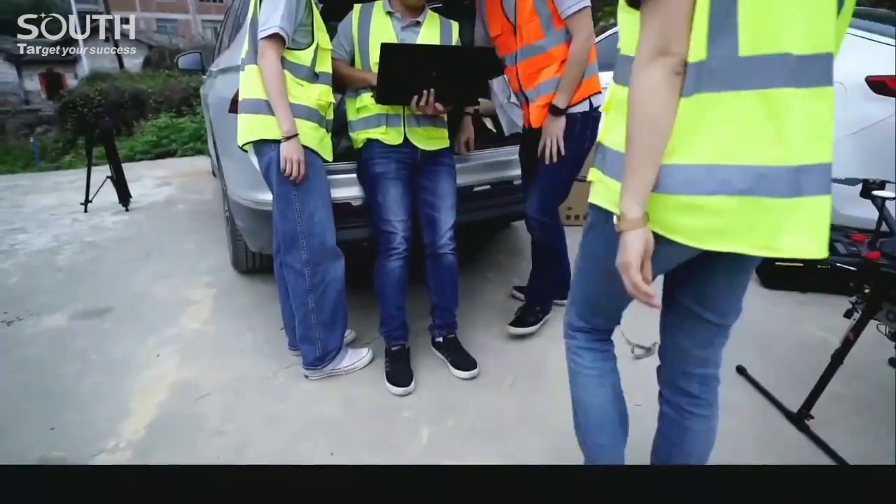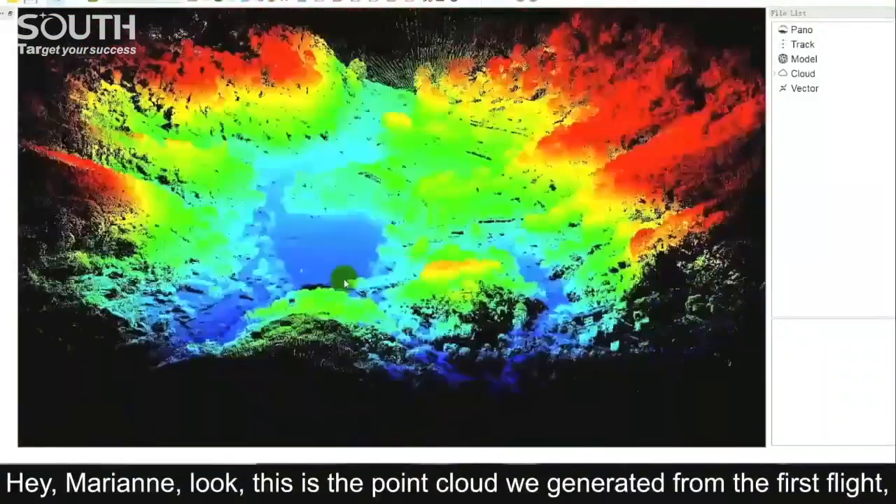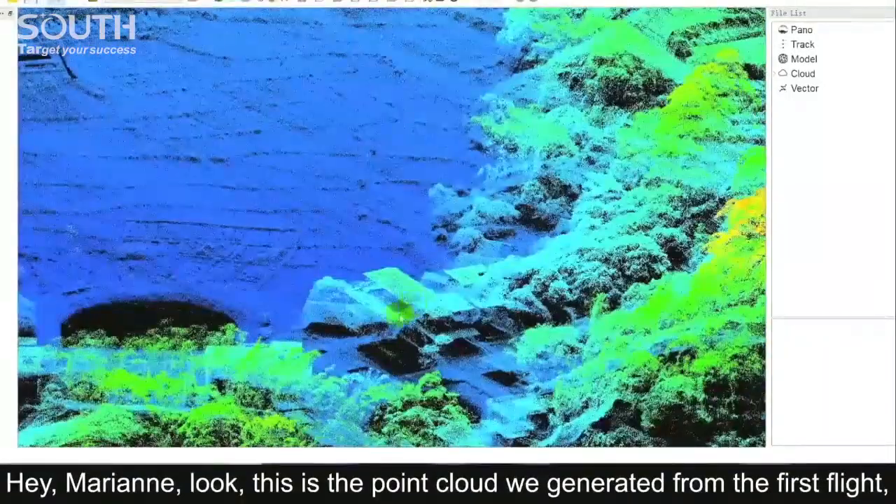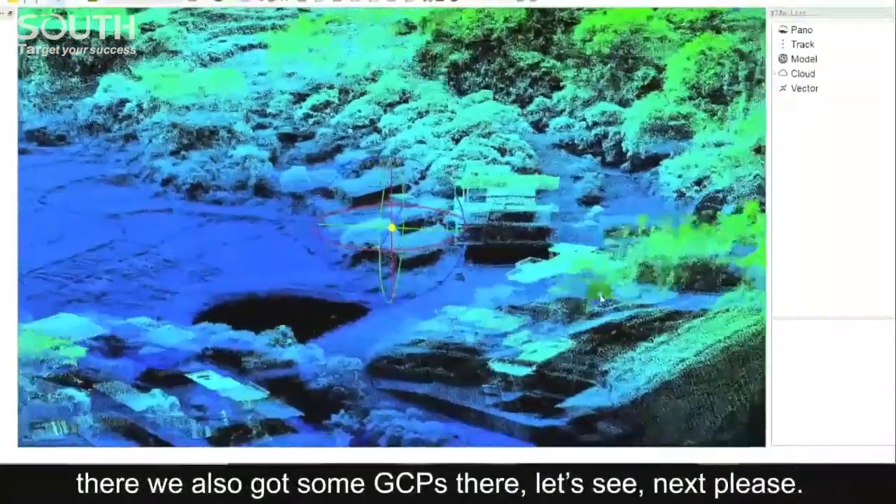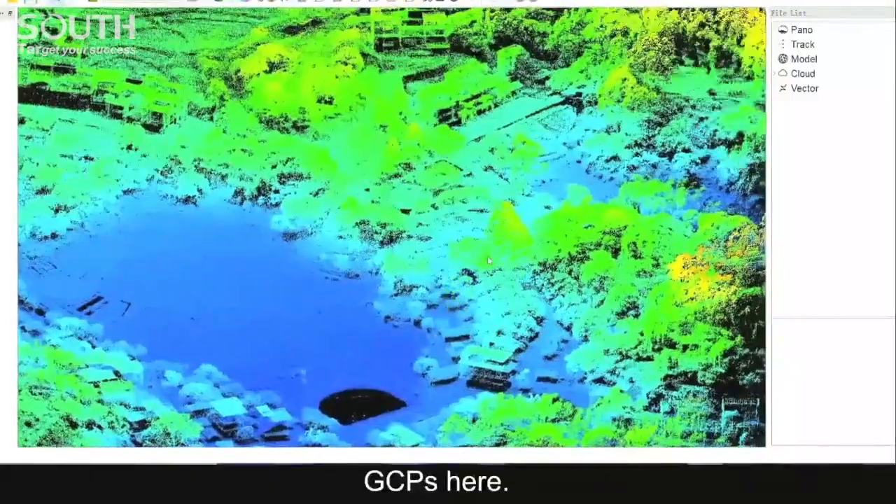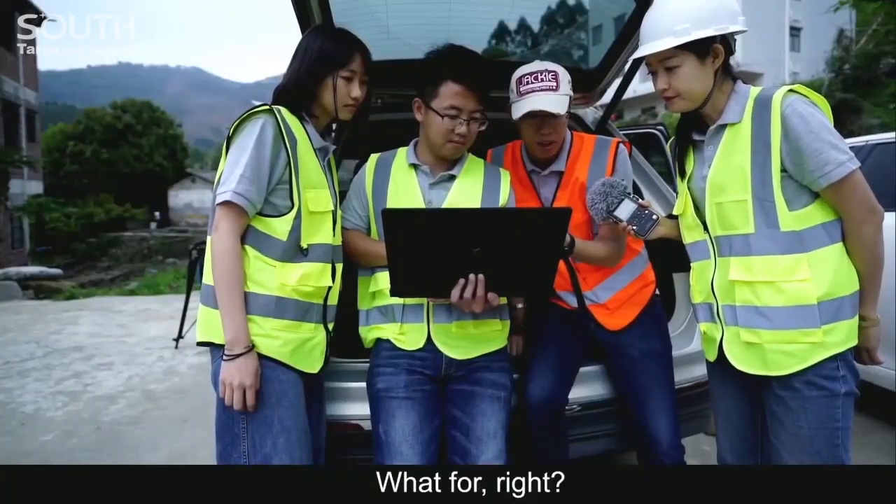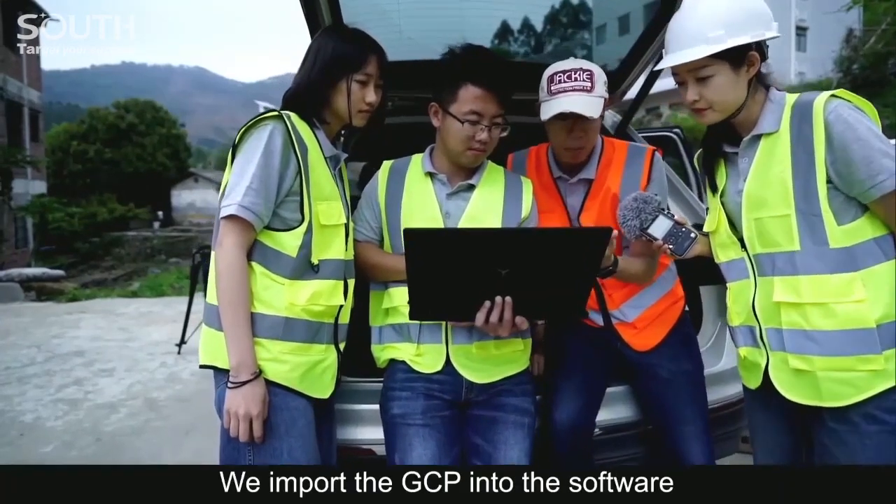From the control report, we can tell the deviations between laser point cloud and ground survey by RTK. I think this is okay, see, below 5 centimeters. Oh, yeah, it's okay, excellent.